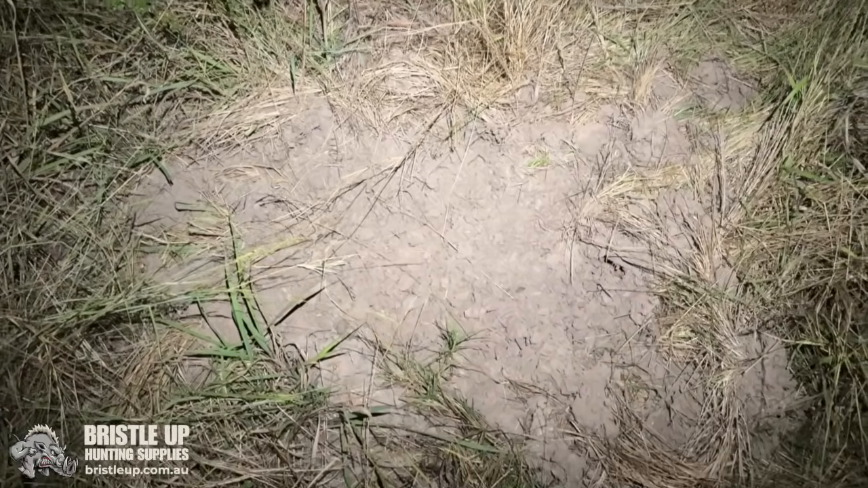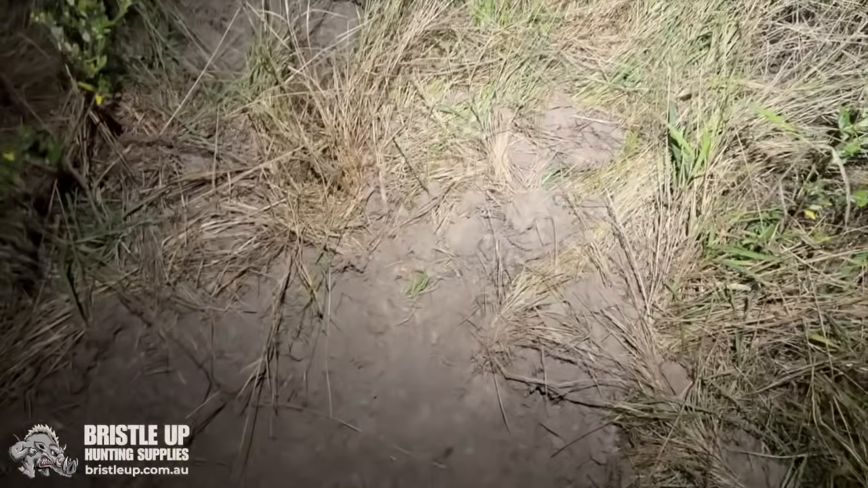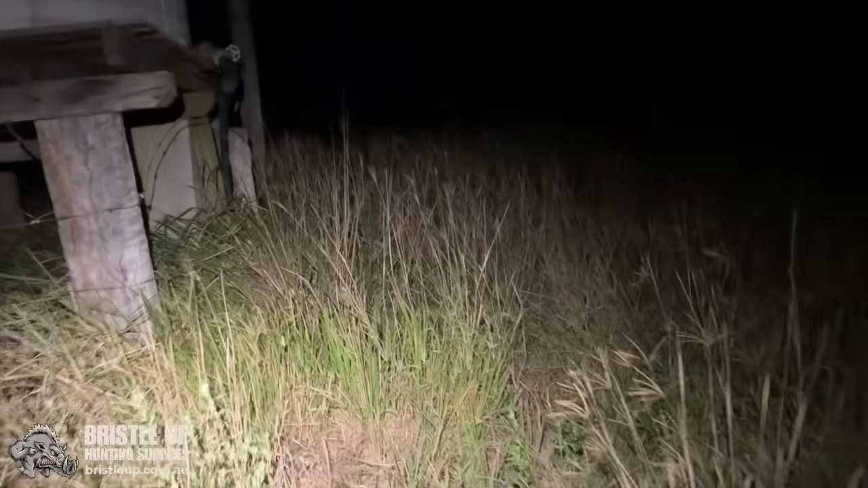It's all gone quiet now, so we're just back here at the windmill where we started. Well, there must still be a big pig around here somewhere. Sort of old diggings, but definitely since it's been here last. Open up. This is where I got the big boar that other time we came down. It's just out here somewhere, so there's the windmill. And we got the dog just over the other side here. We'll go and have a look at him.